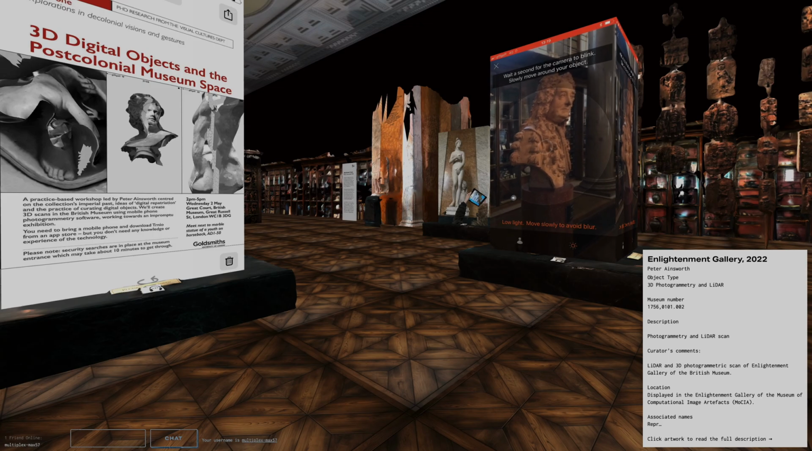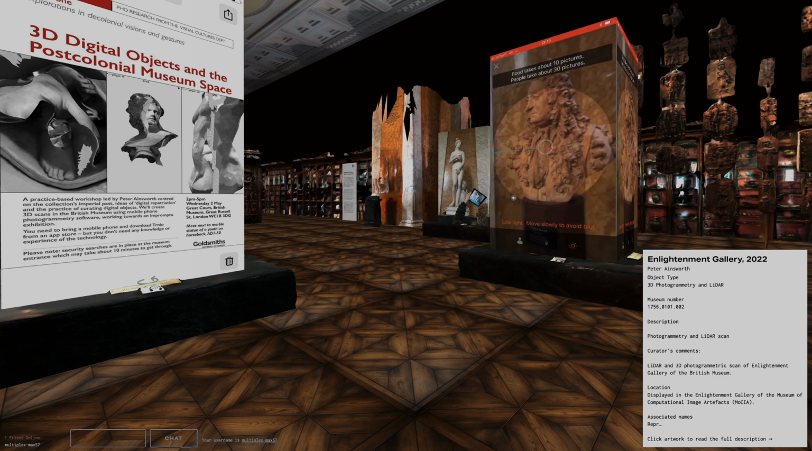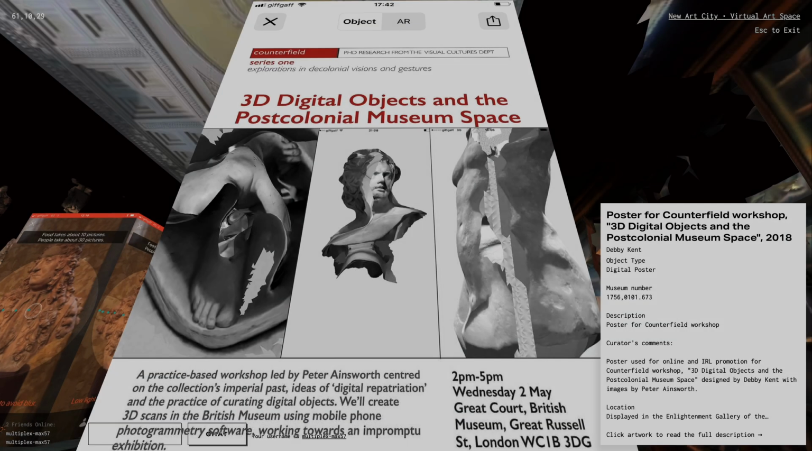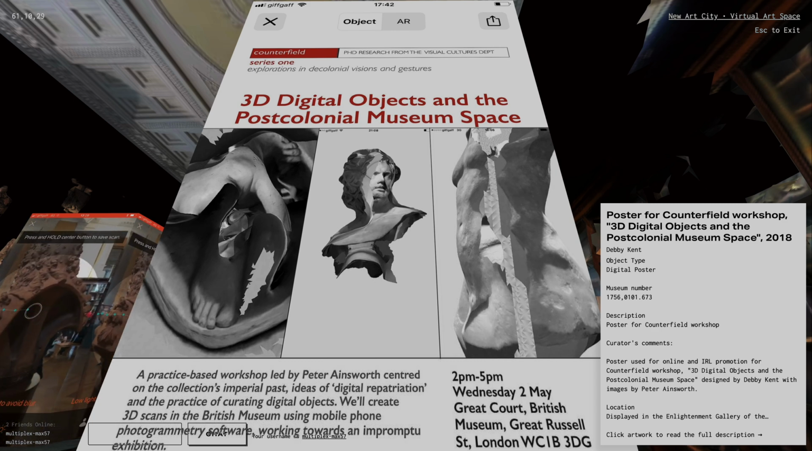The digital artifacts presented in this space are contained within a LiDAR scan of the Enlightenment Gallery at the British Museum. The works in the center of the room are documents from the workshops entitled 3D Digital Objects and the Post-Colonial Museum Space, completed at the British Museum in 2018.